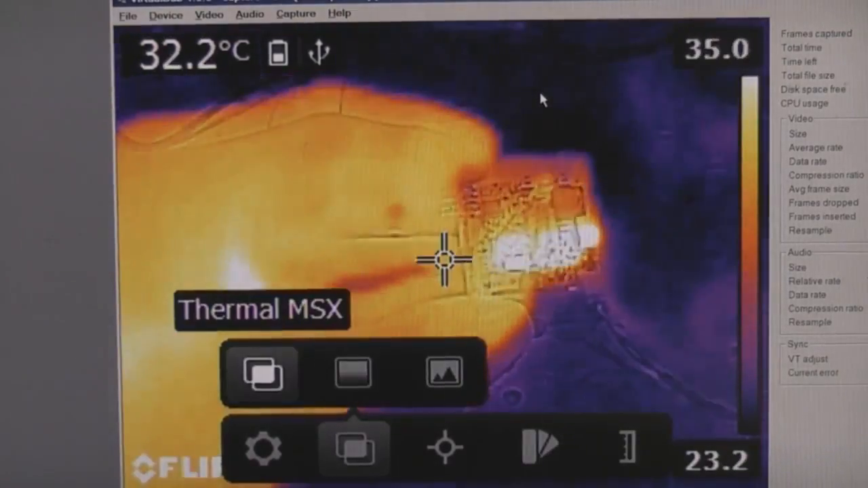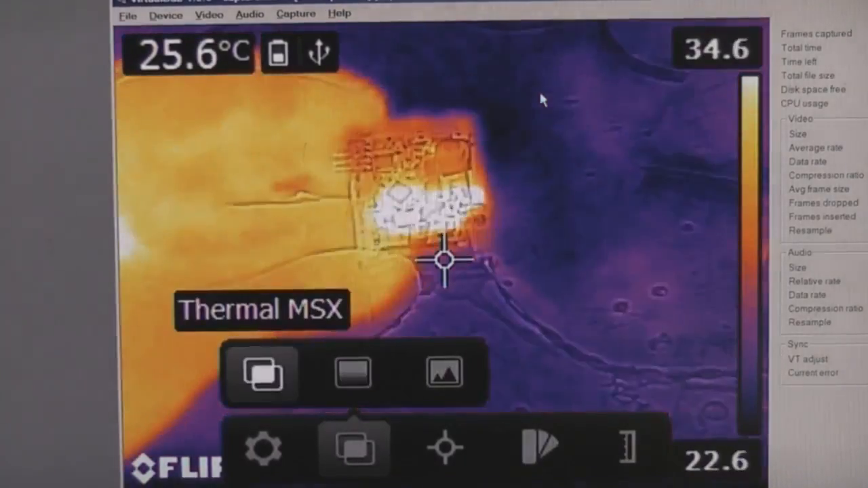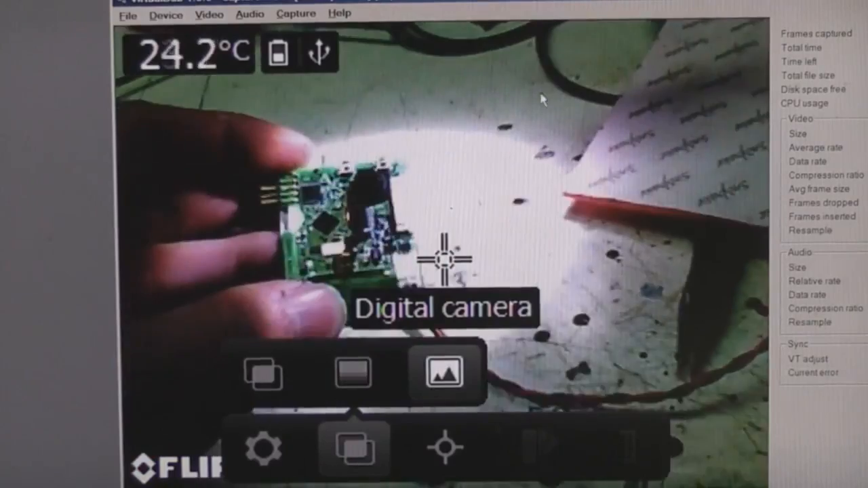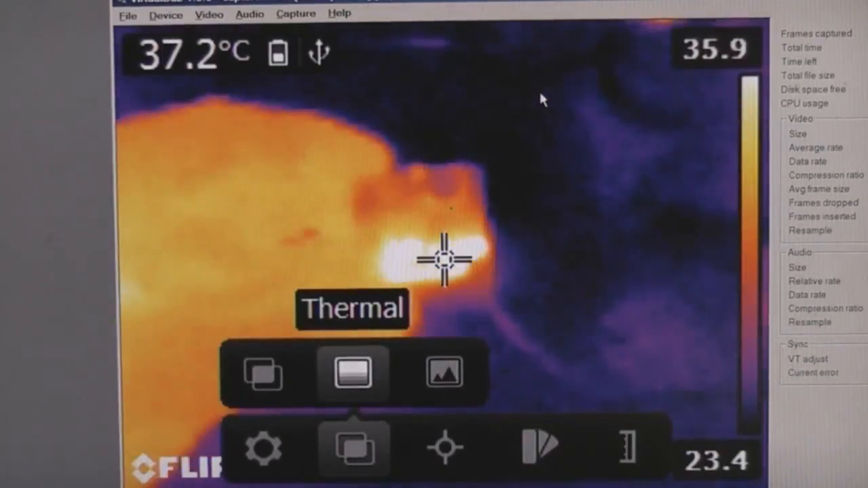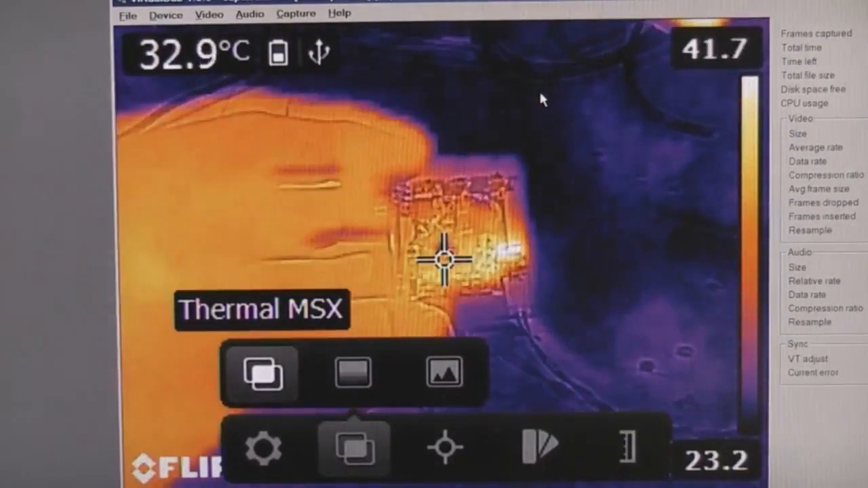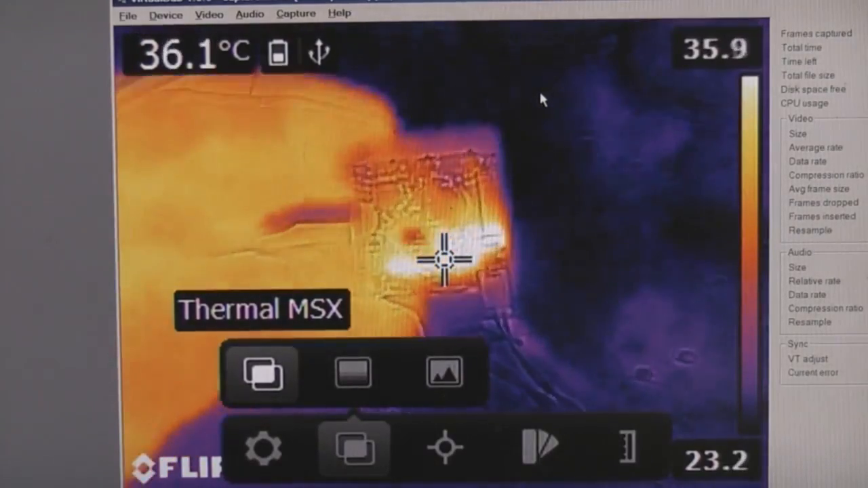This is where I think it'll be really nice to have a single button to change between these modes, because if nothing else, if you are needing to swap modes, although it will stay in the menus, you're wasting all this screen, you've got this crap on the screen that you don't want. So to be able to just flip modes with a single button press, I think would be a really useful enhancement. But you can pretty much see the alignment is actually surprisingly good.